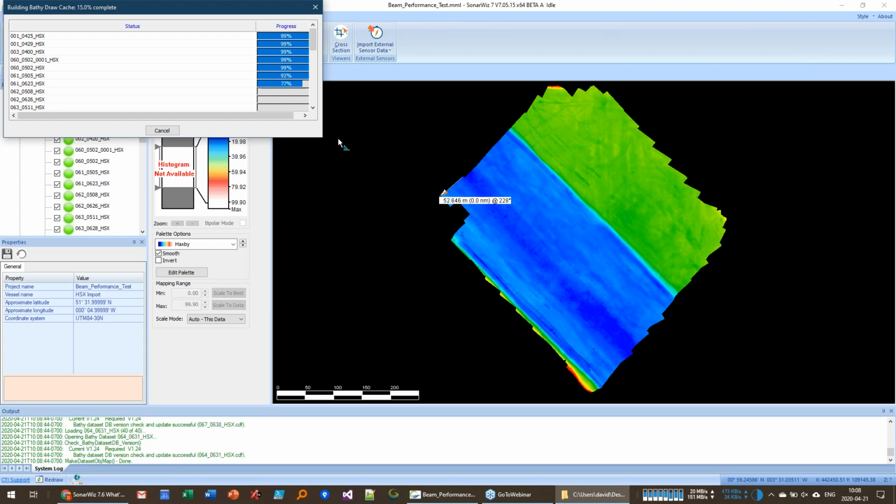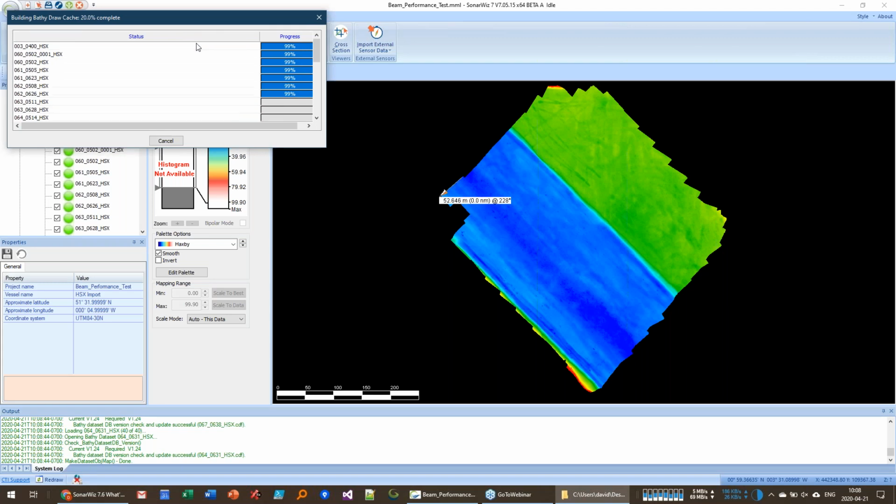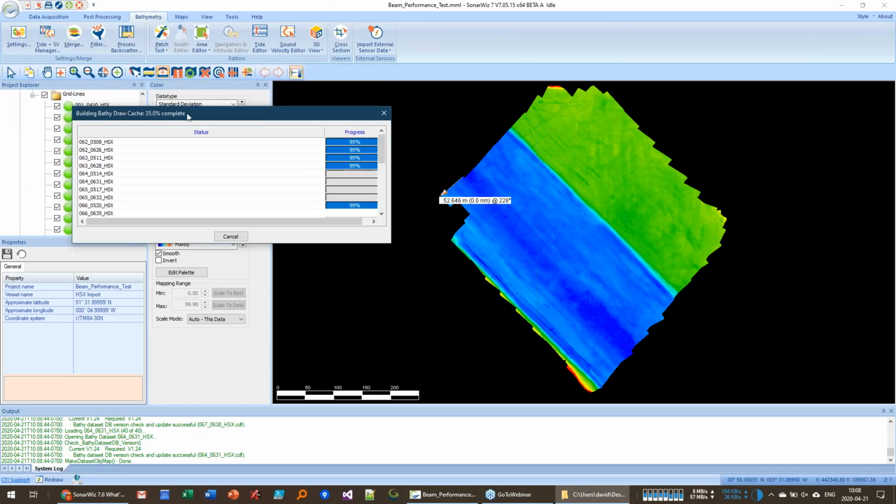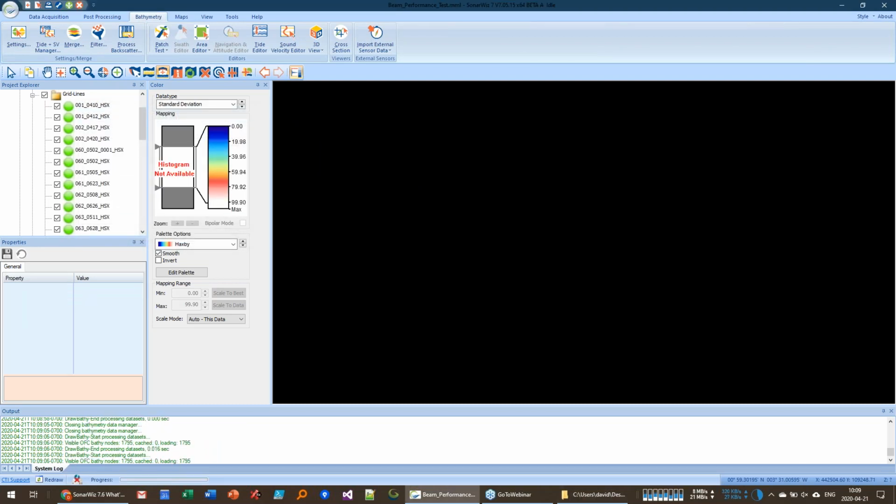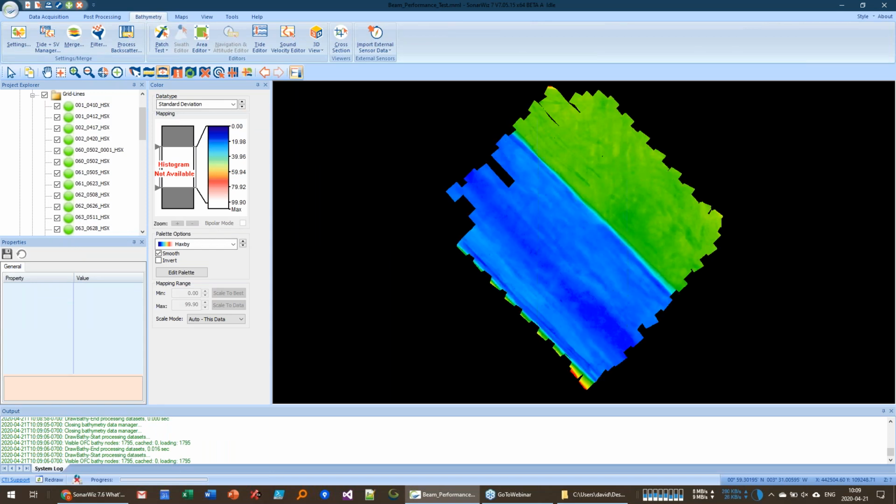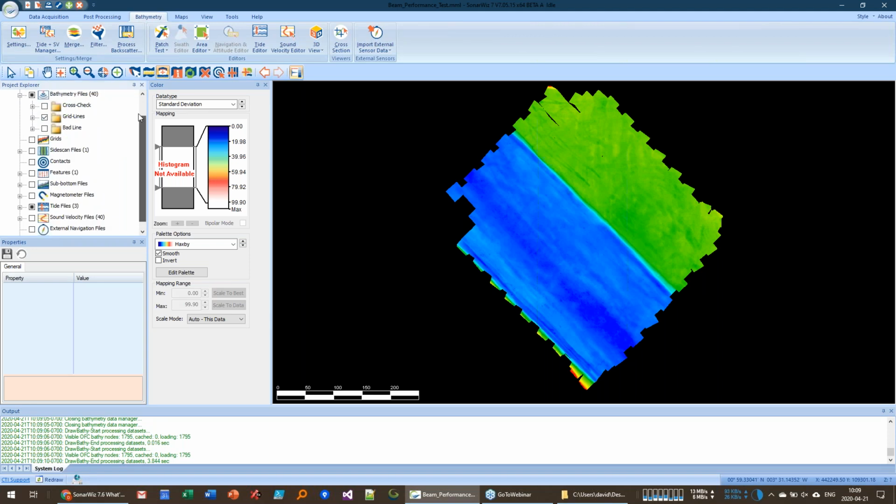So what we're seeing now is a new process. If you recognize it, it's building a drawing cache, which is one of the keys to making the new SonarWiz version run faster. The price you pay for the fast drawing is it has to create this drawing cache, and I'll come back to that a little bit later in the presentation. So now you can see I've trimmed these lines so they're only about 20 meters across now. The idea here was to eliminate the outer beams and just keep the cleanest part of the data set.